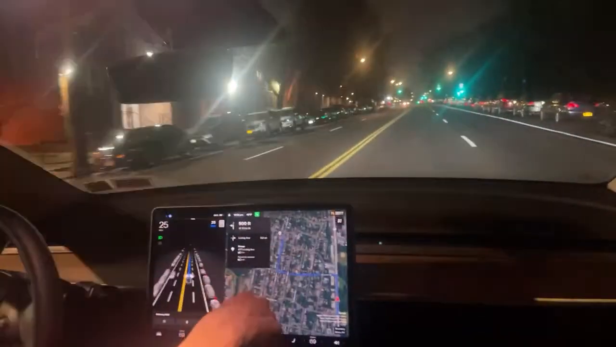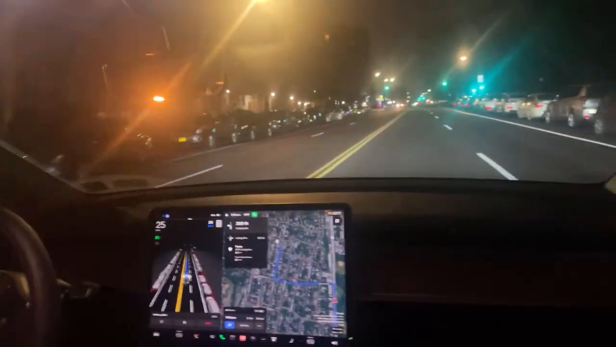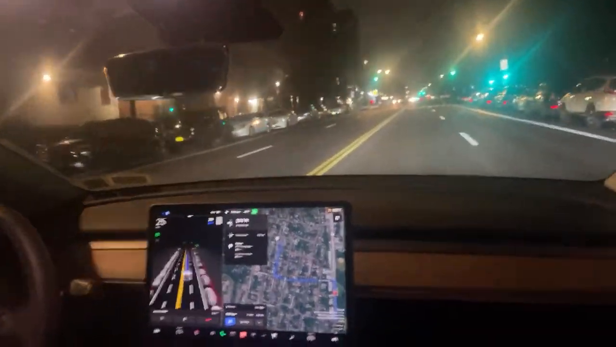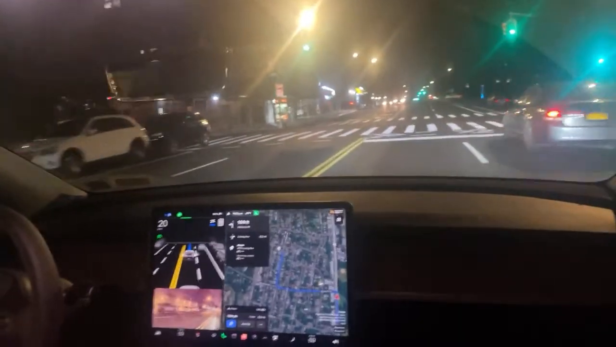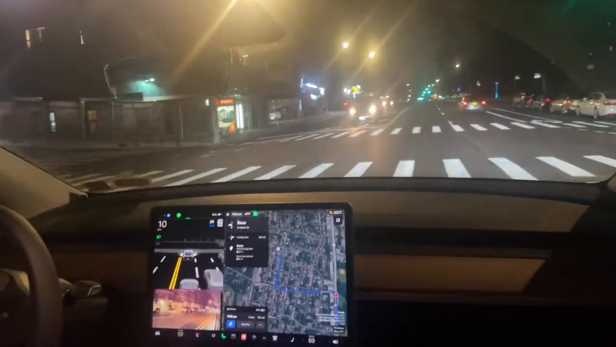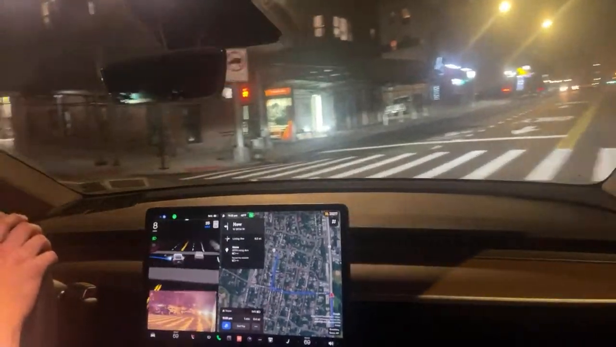It allows me to have this navigation screen and a couple of other things. There's a streaming music that Tesla seems to have. There we go, a left-hand turn. Tesla seems to have put a lot of random songs on.